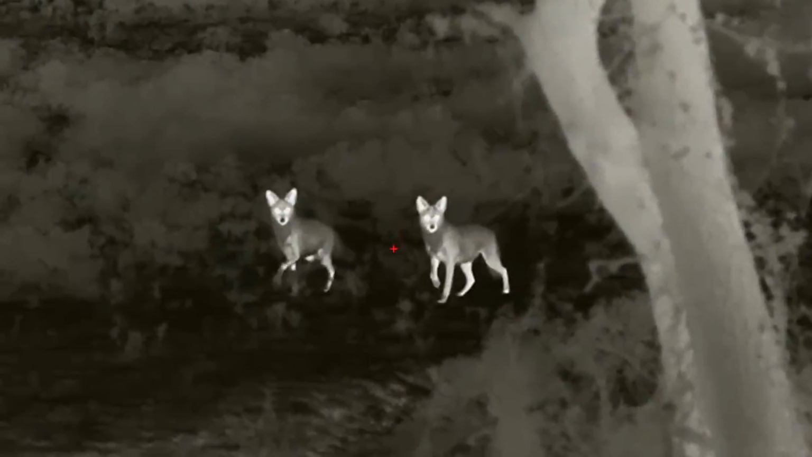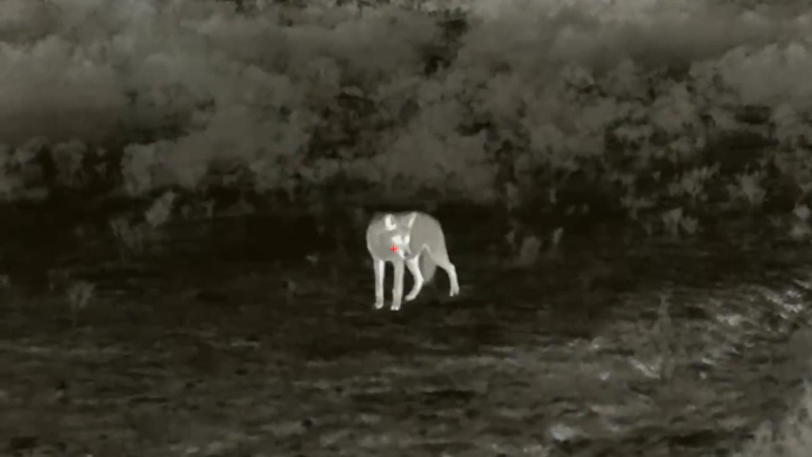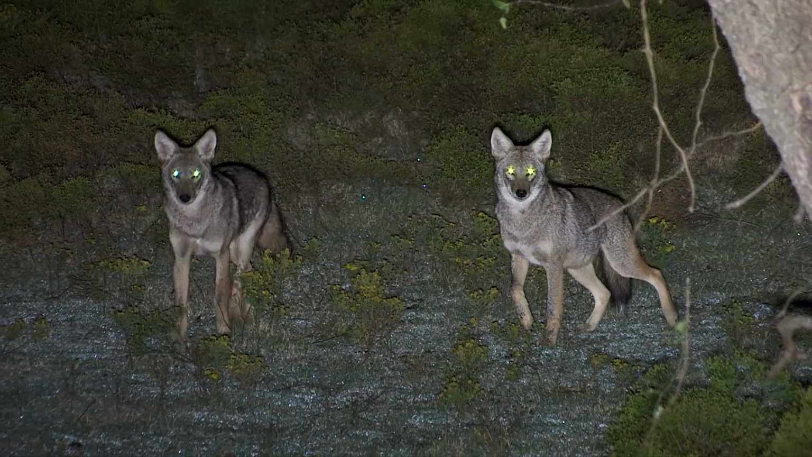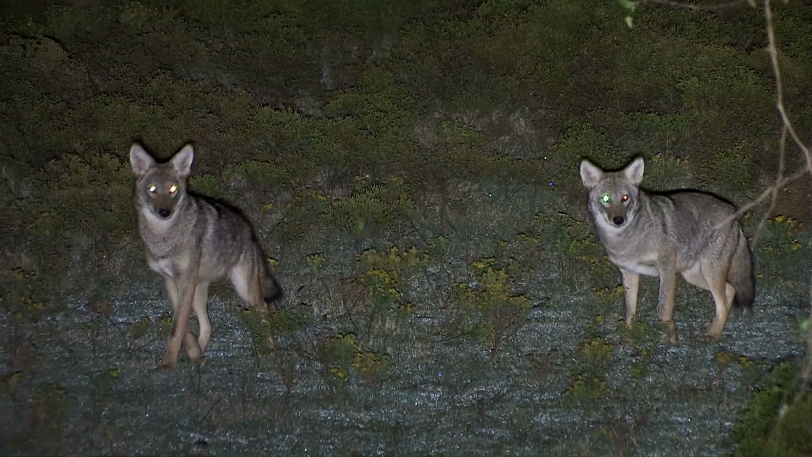Left one. We've done this once or twice. I know one thing. I'm glad that we've hunted long enough together, because that would have been a circus otherwise. Right one. Holy crap. Right, left, right. Right, left. I was waiting to hear center. Like, line them up both. Get both at the same time. That was fun, man. Now that's a pretty darn cool sight right there.